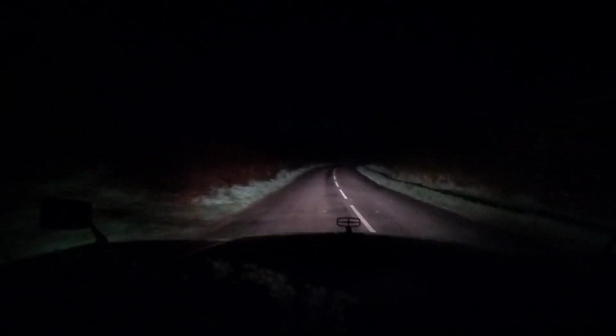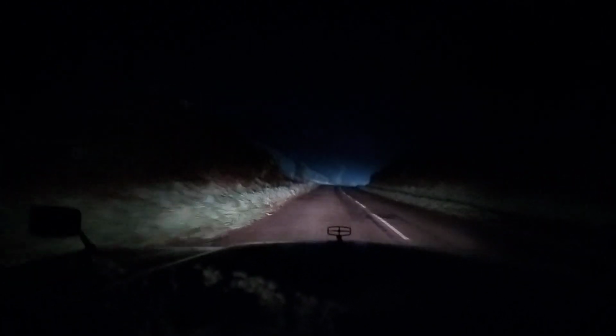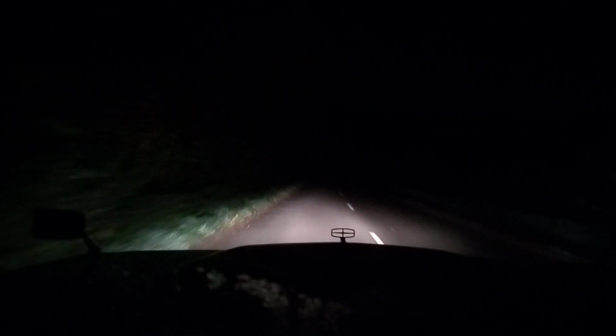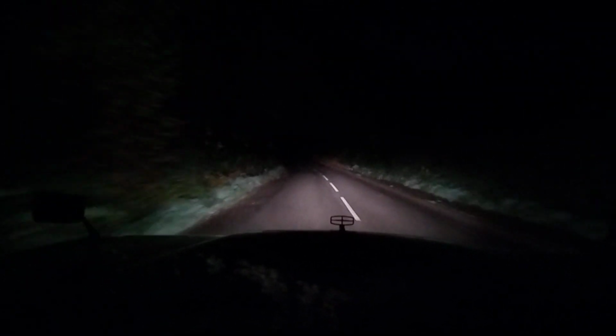Back up on high beam, we're doing about 45 miles an hour-ish. We ain't got problems. Leave it till the last minute. Modern lights are a lot more powerful, as you could see then. But we're on dip now. I ain't got a problem. Put it on high beam. Plenty of light.